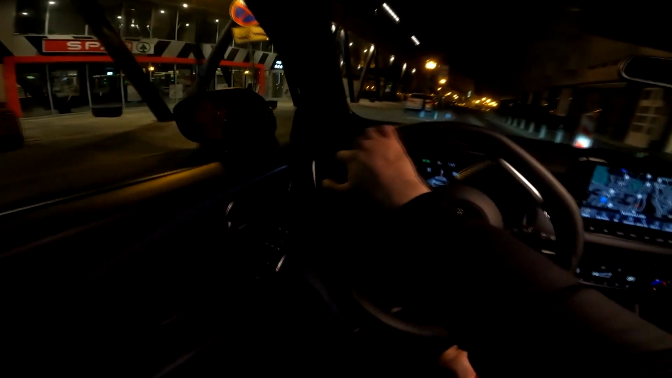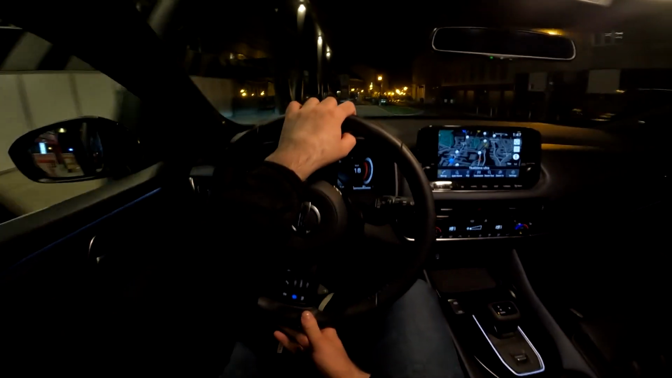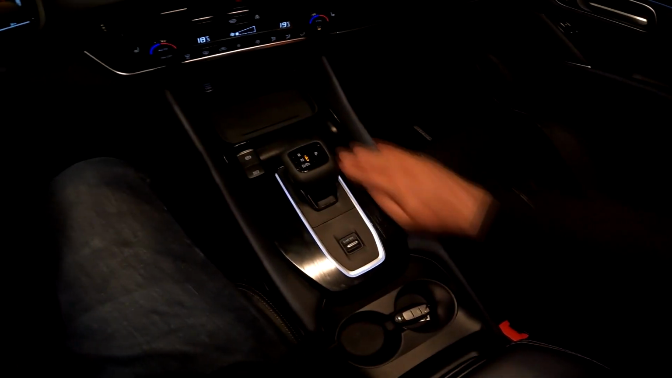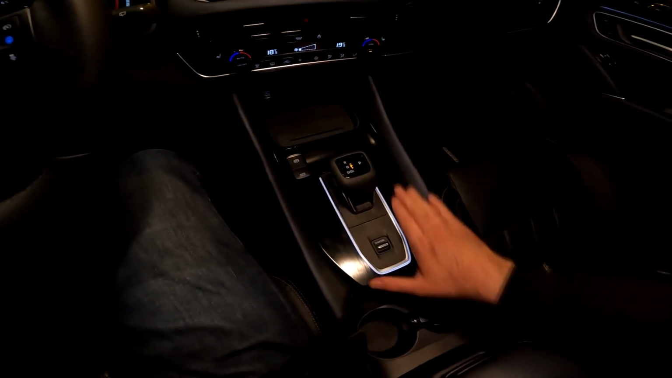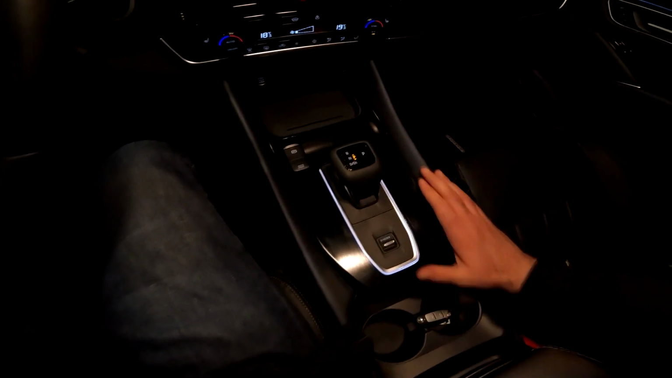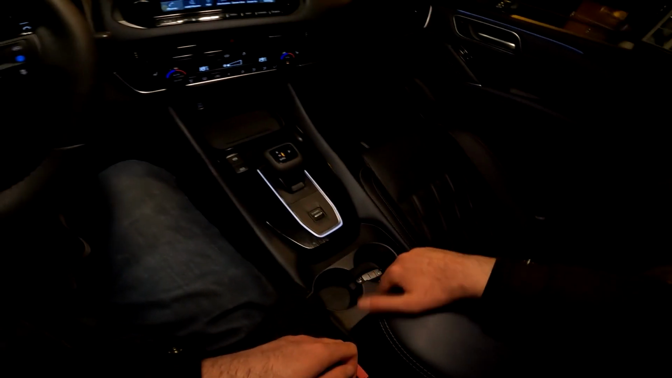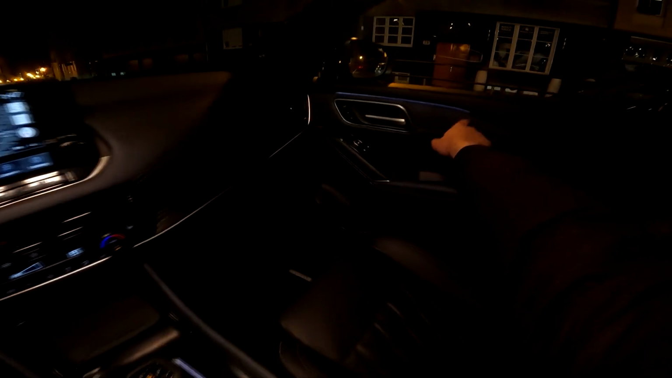Let me just stop here to show you the interior in more detail. Alright, so the gear selector, I love this pattern here. It is not the classic glossy black finish. You have some lines, and it's much more durable this way. Wireless charger, 12-volt power supply. We also have the USB-C and USB port, and the mood lighting is here.